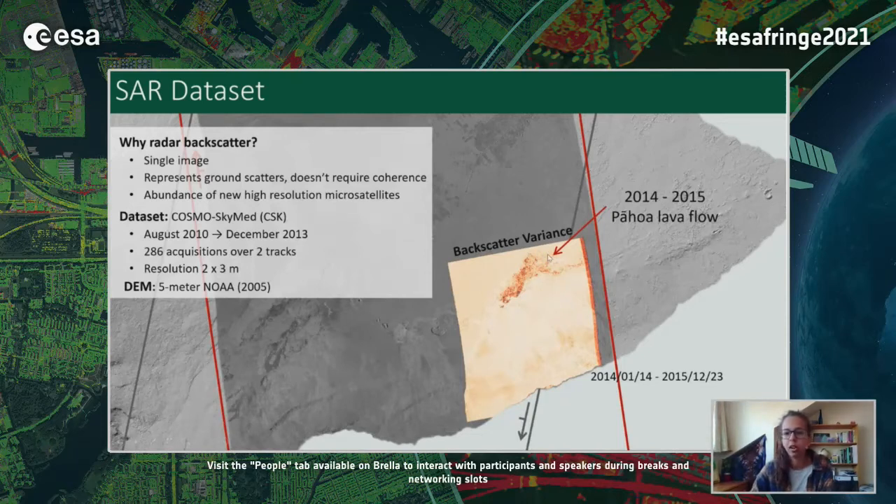So this is one of the reasons we're interested in looking at the radar backscatter, and also trying to understand what information we can gain about the emplacement of the flow, but also the development of the lava flow, especially as this can contribute to the period of time where we lose the coherence, and is also helpful in areas where generally there is an overall low coherence.